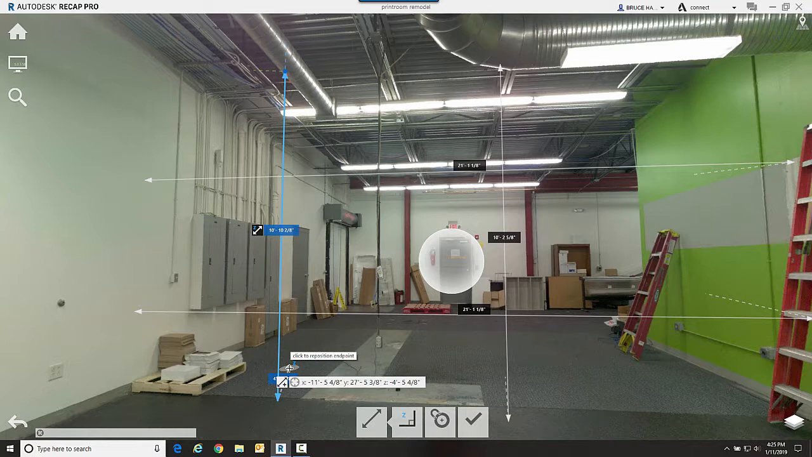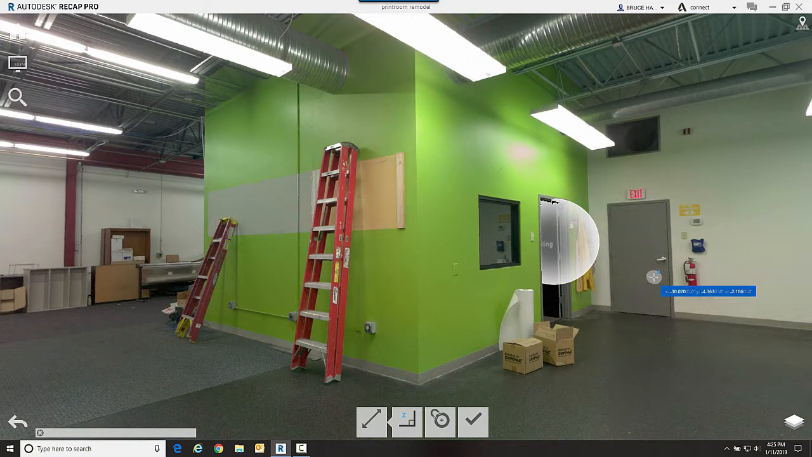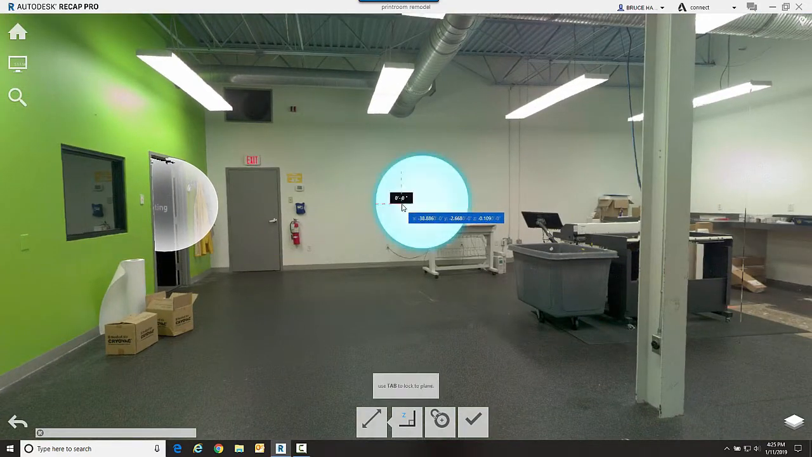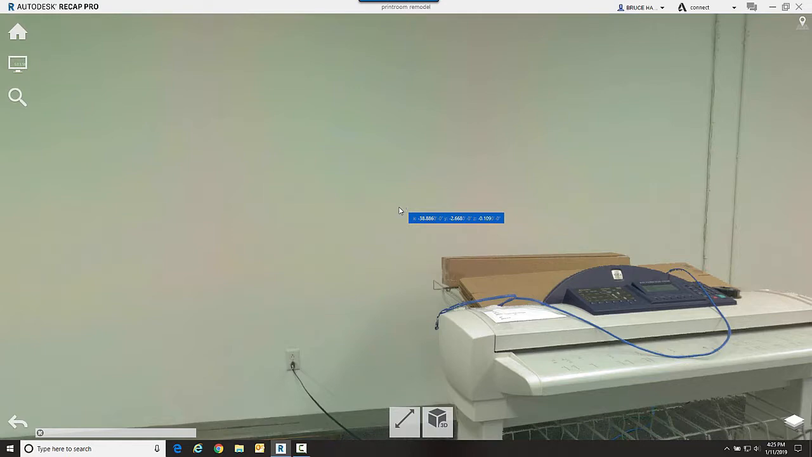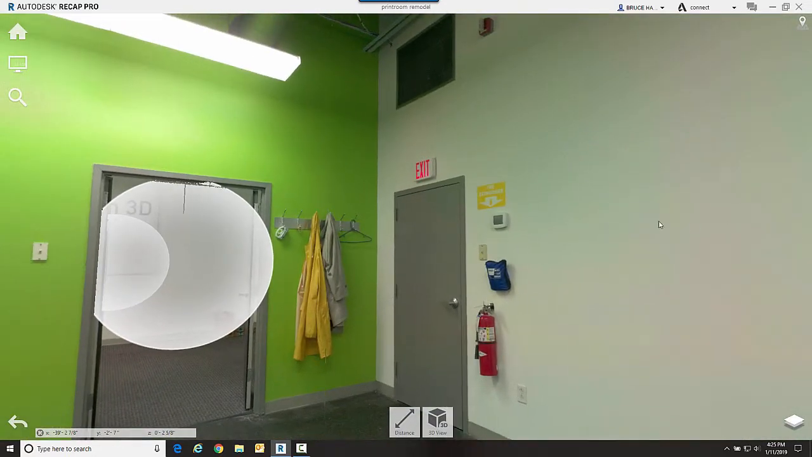So we have some wonderful measurement capabilities in ReCap Pro to look for any kind of measurement that we want. And we can just move around in our scans by going to a different bubble. And now I'm going to be in this bubble.